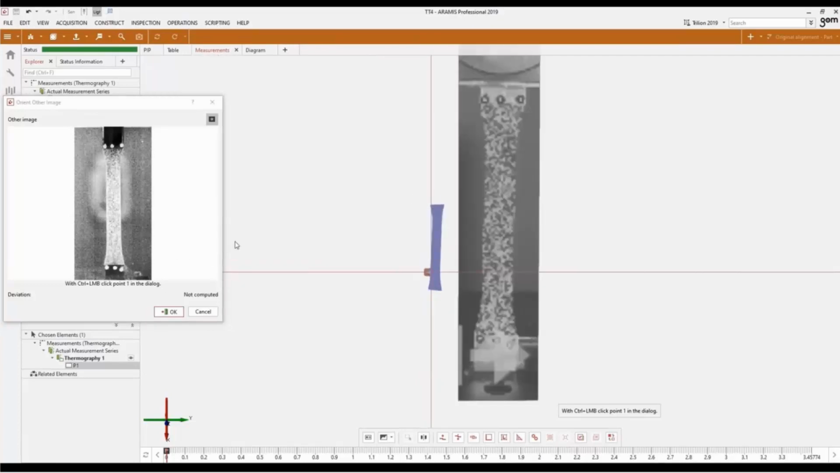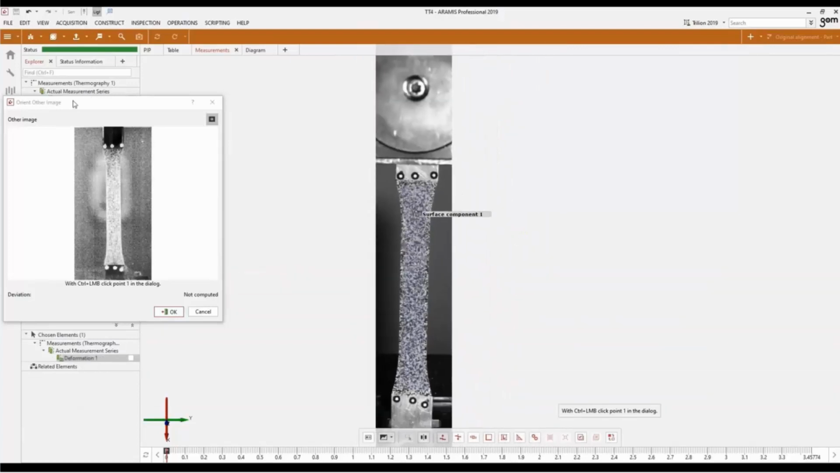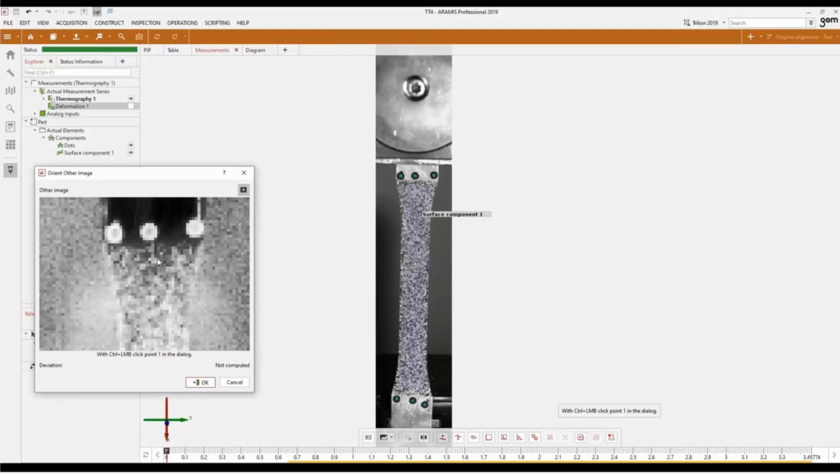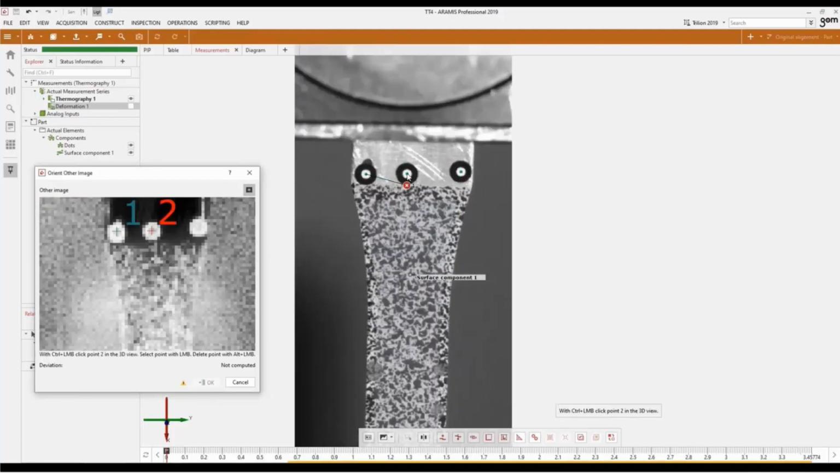And now what I'm going to do is use those dots that I created to align the thermal image on top of the ARAMIS image. So I'm going to do this 5 times, and I'm going to control click on each dot. The first dot I'm going to control click is on the thermal image, and then I'm going to control click the associated point in space on the ARAMIS image. So I'll do my first 3 dots at the top, then I'll move to the bottom and do my remaining 2 clicks.